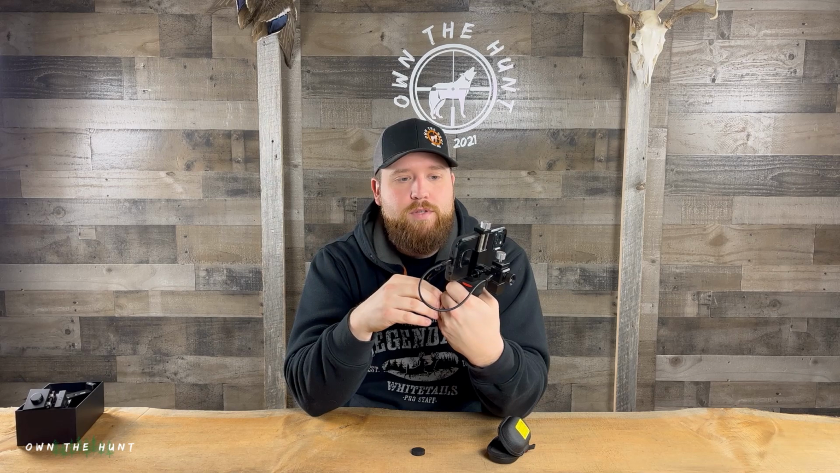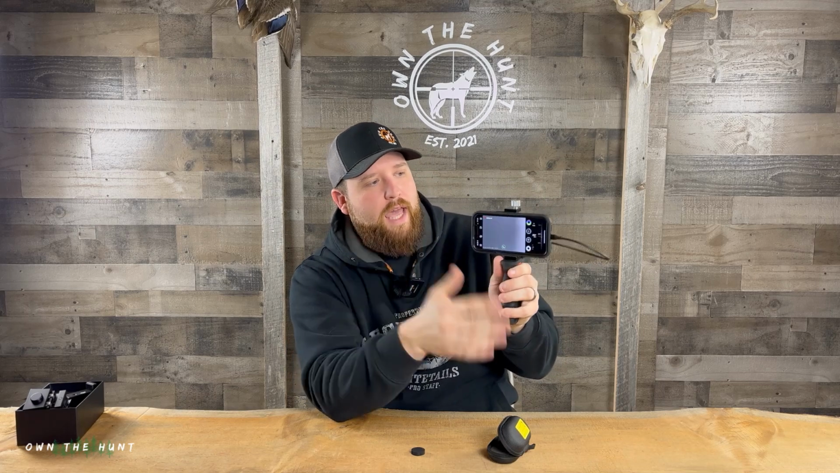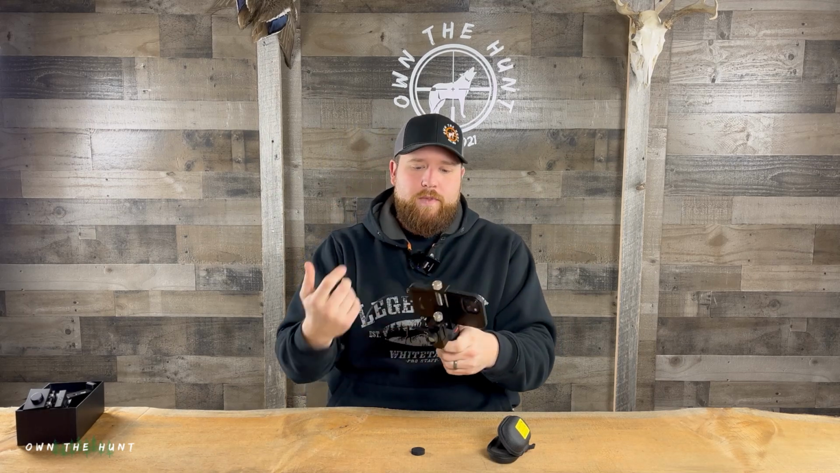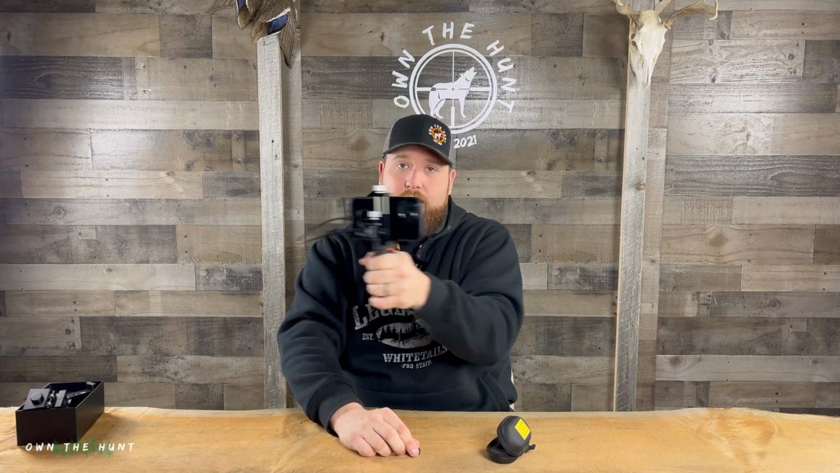It's going to see it. You don't even have to go in and pair it like in Bluetooth or anything. The app is right there. I don't think it's probably going to show anything very good, but man, the app works excellent. Lot of cool features. And so this is how you use it. I mean, you literally just take this thing, scan around, look for heat. It does a great job.